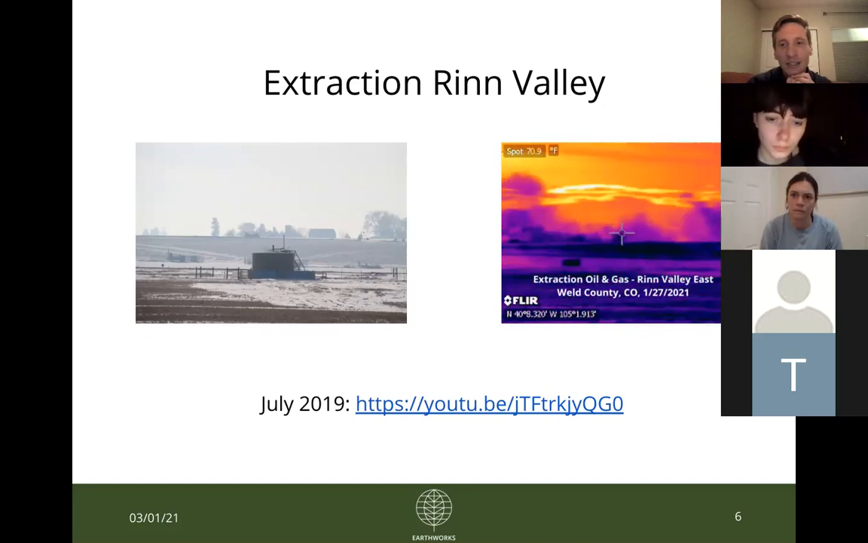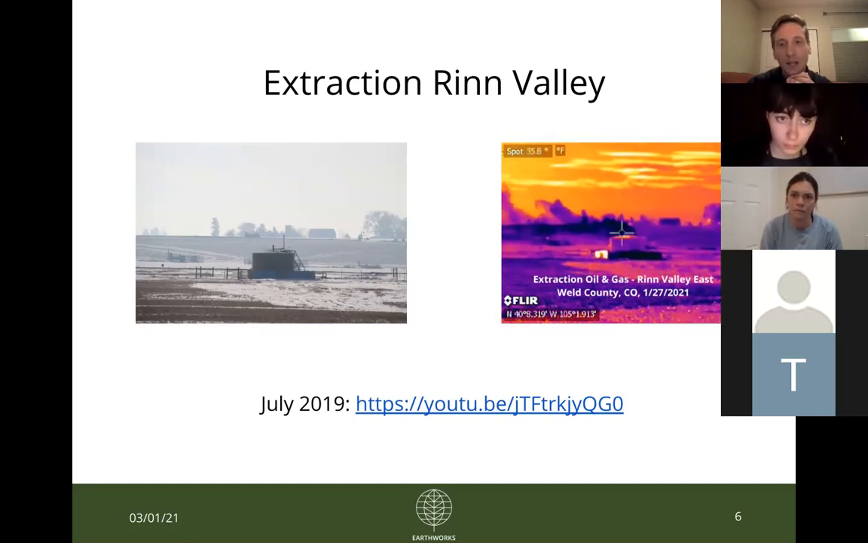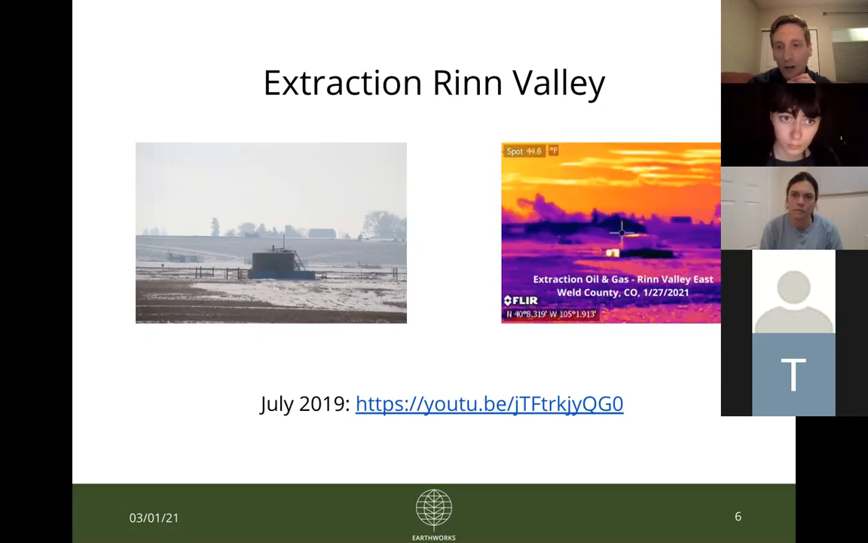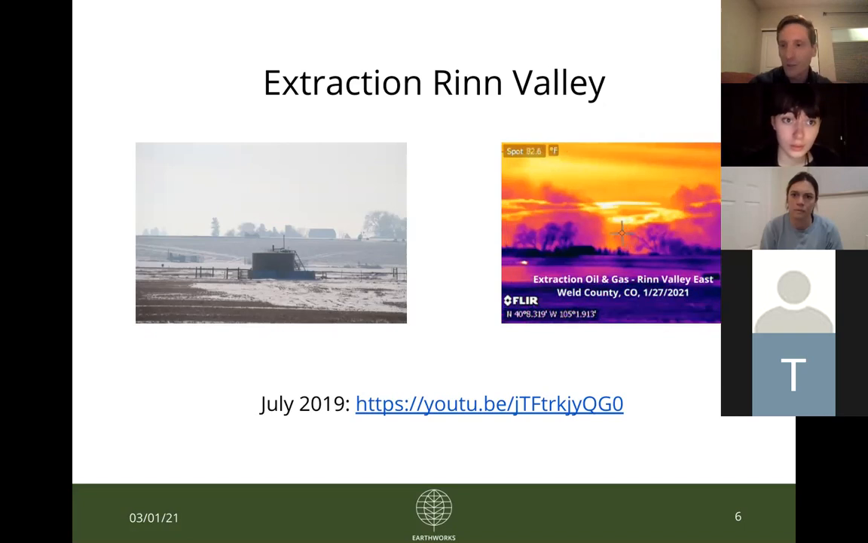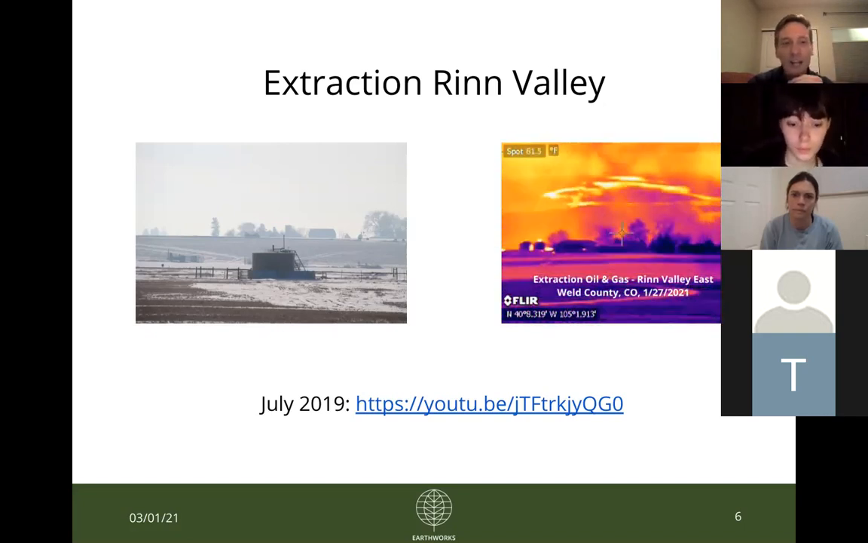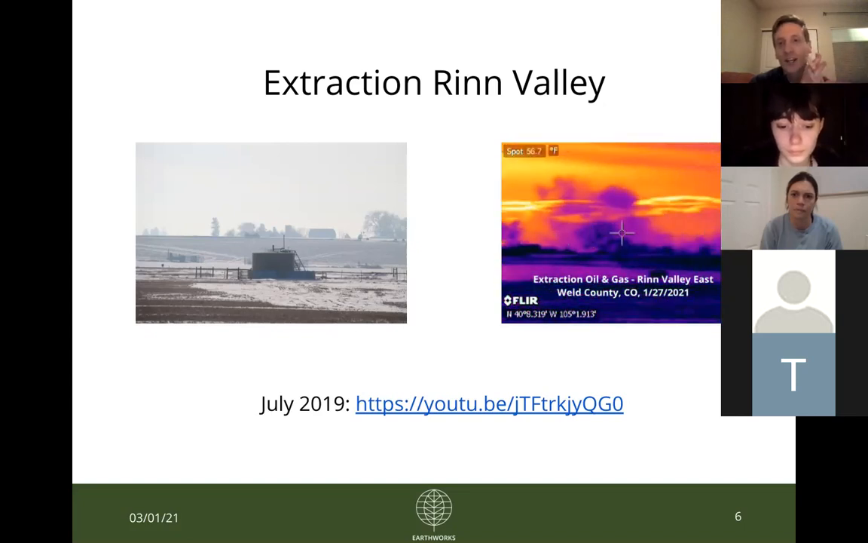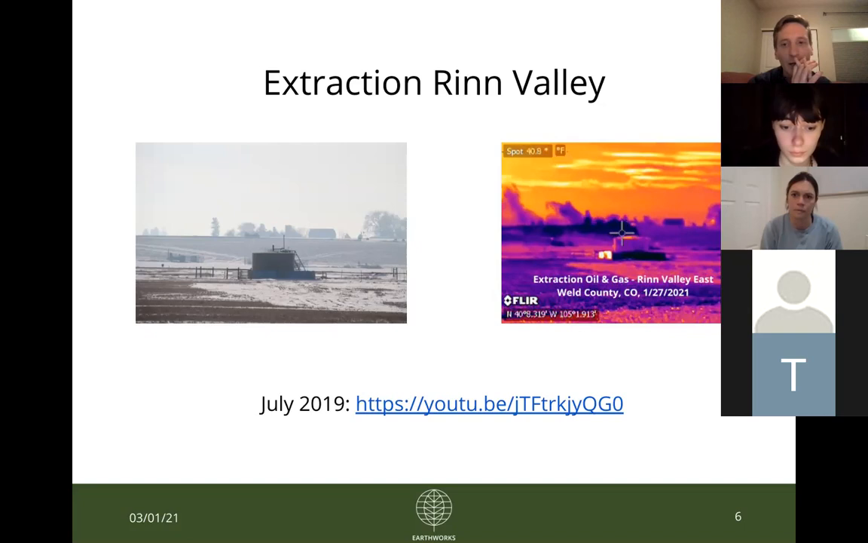But as you can see in the OGI, I think this one is the clearest example of just how far these plumes of emissions can drift off site and carry into surrounding areas. The direction this plume is drifting is out across this farm field and towards a series of homes and other residential areas in this more rural area.